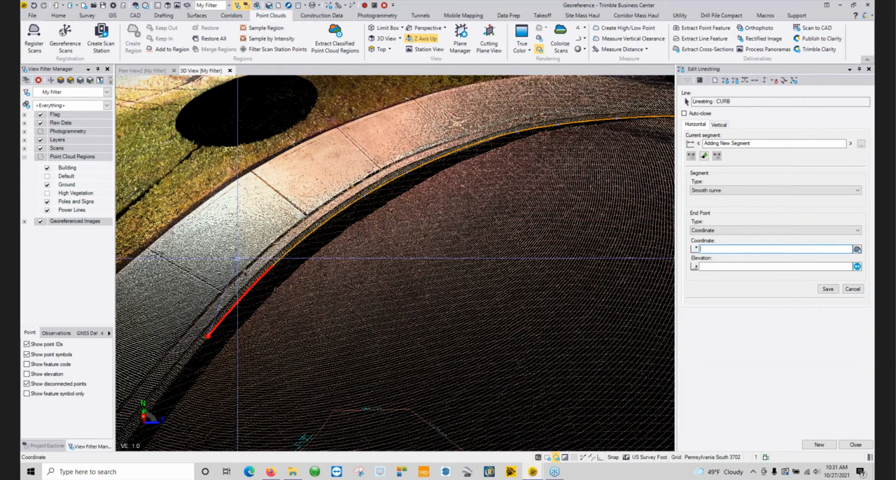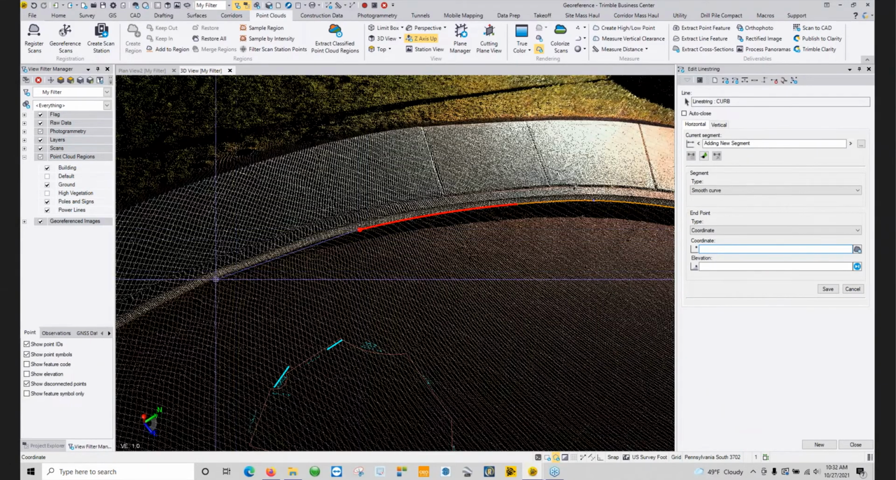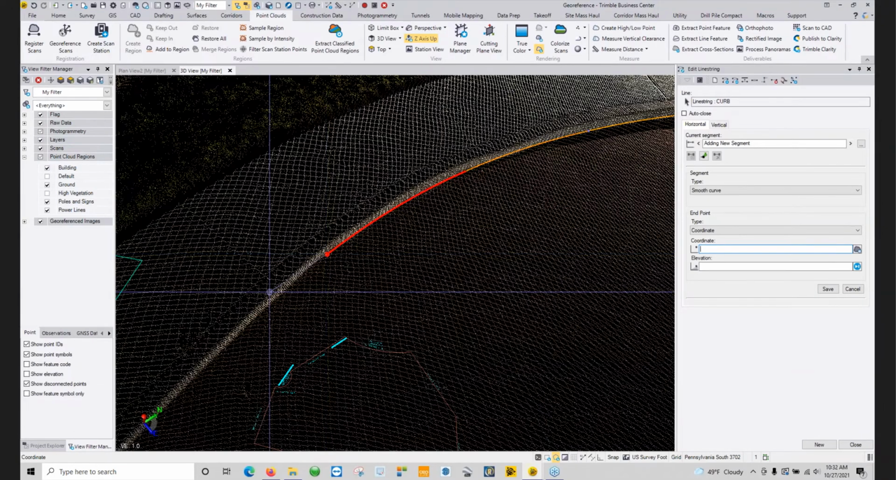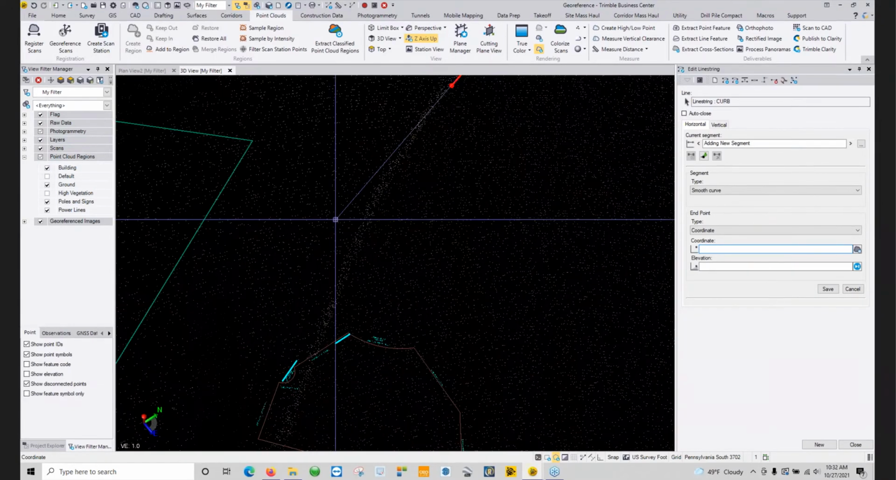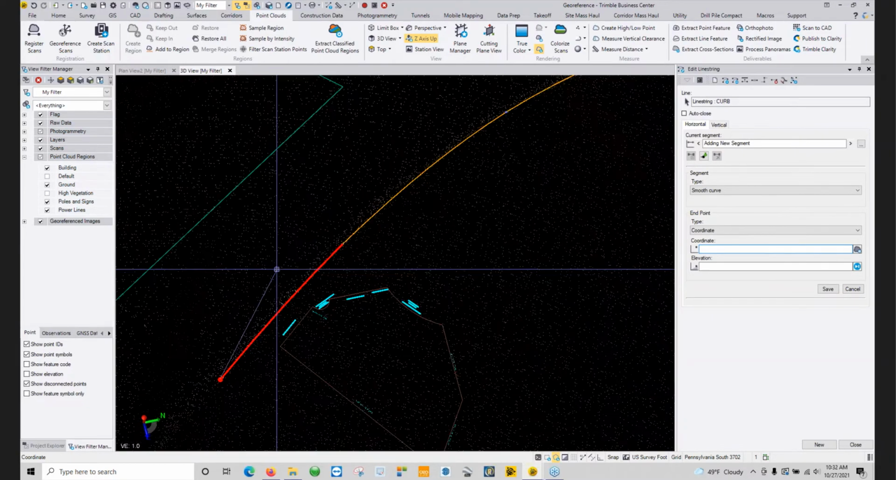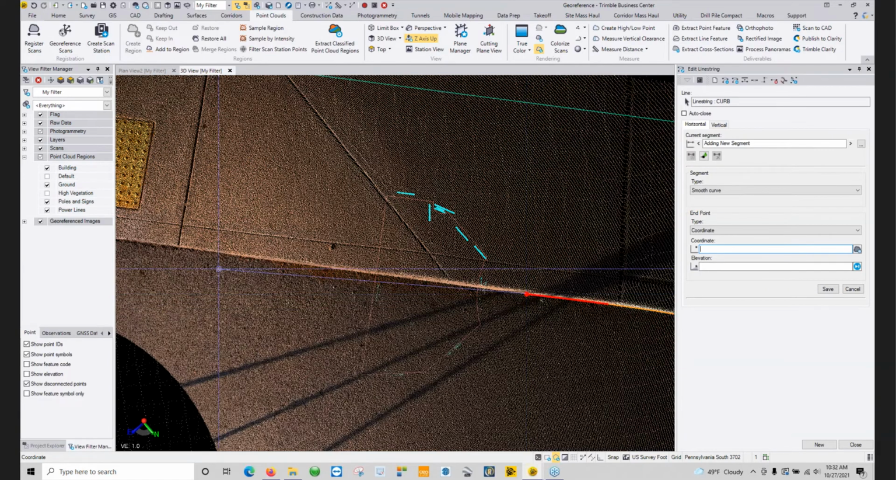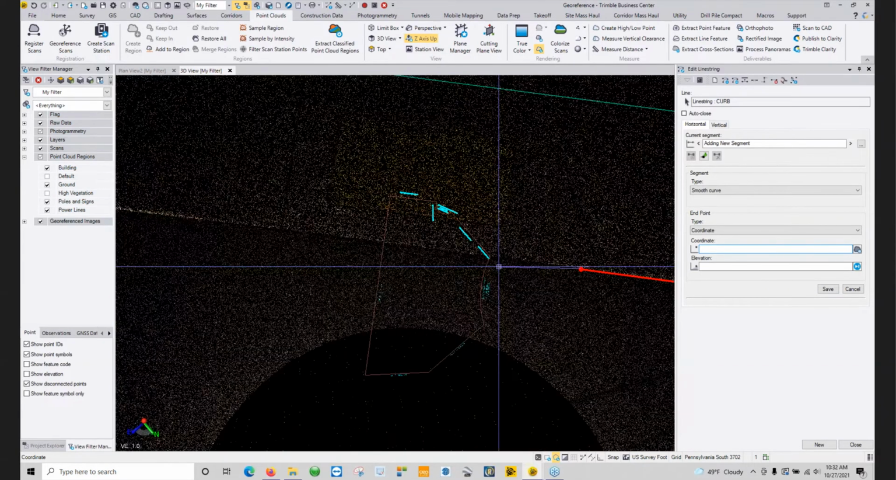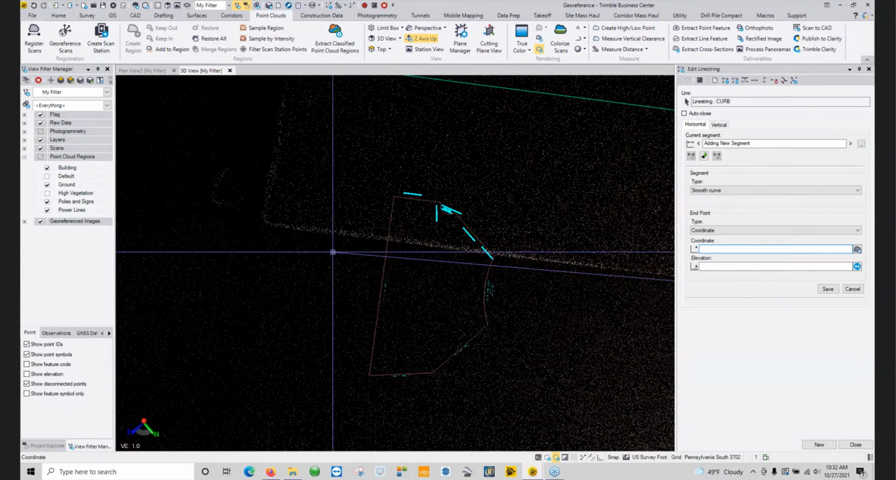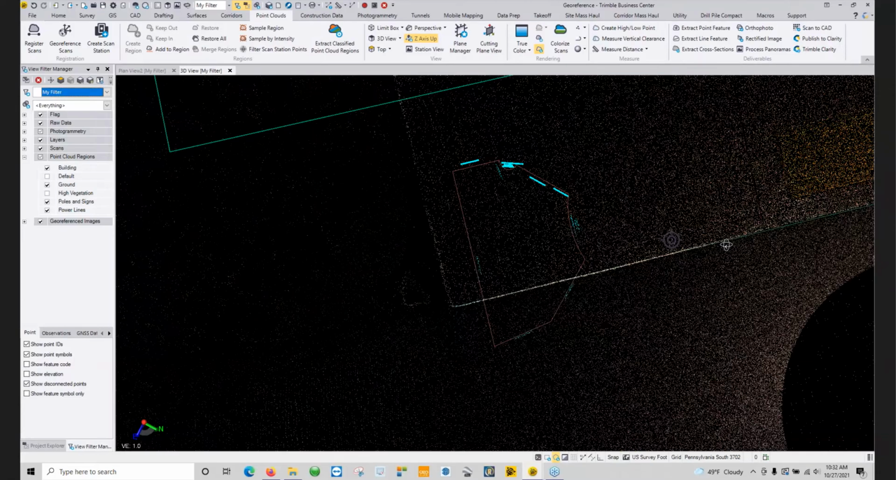So a little bit time consuming if you're new to it, but if you do it a lot, it actually flies by in getting these lines drawn in. So there's that one drawn in.